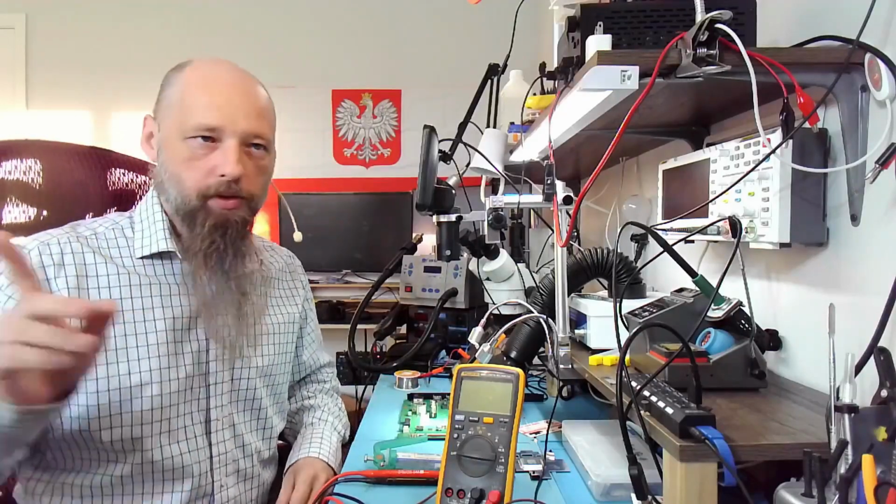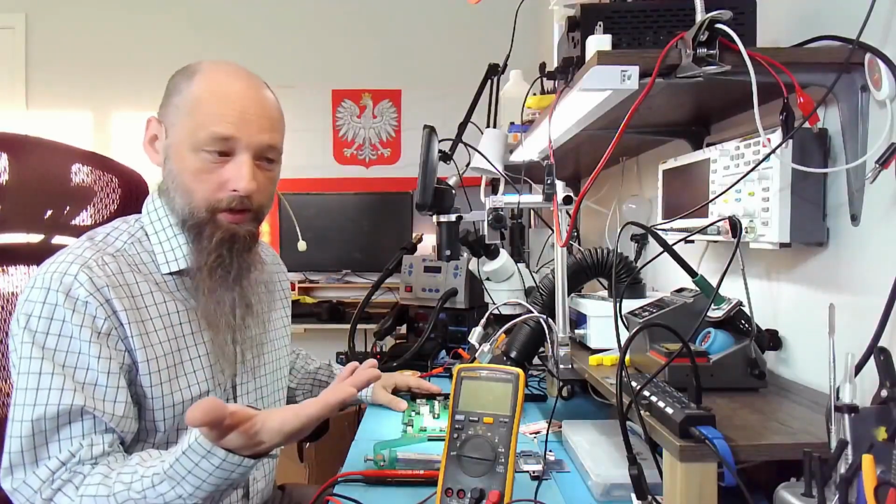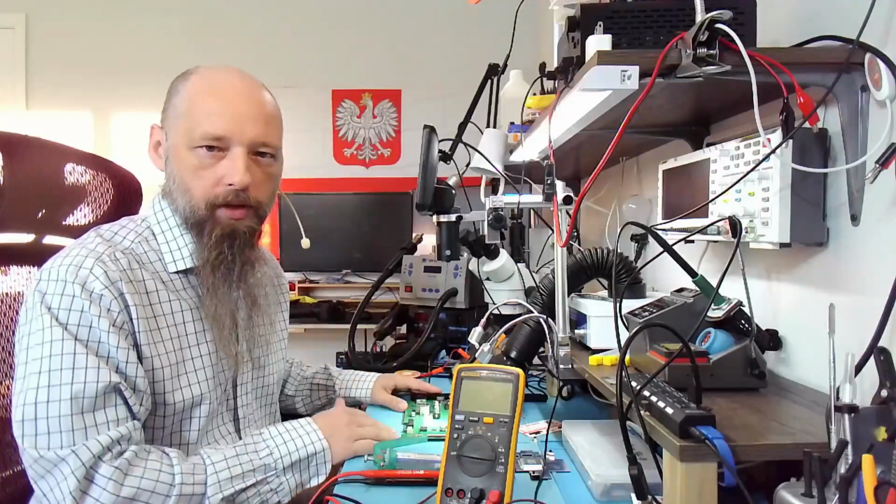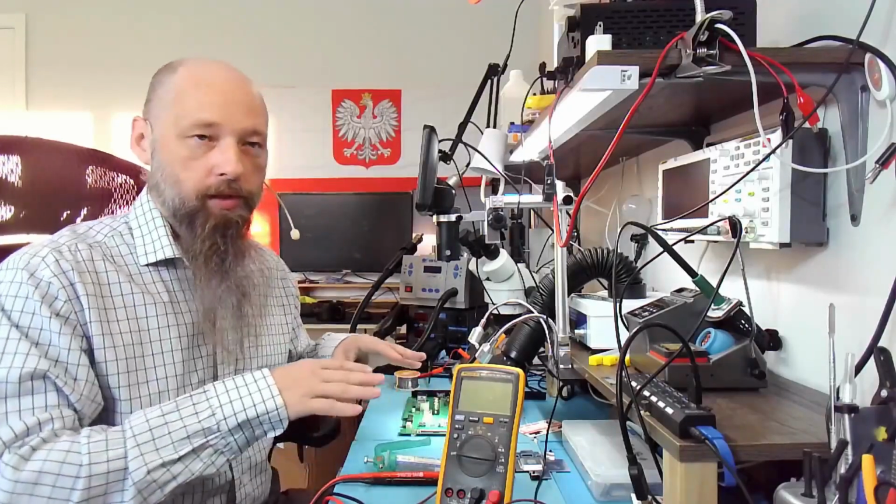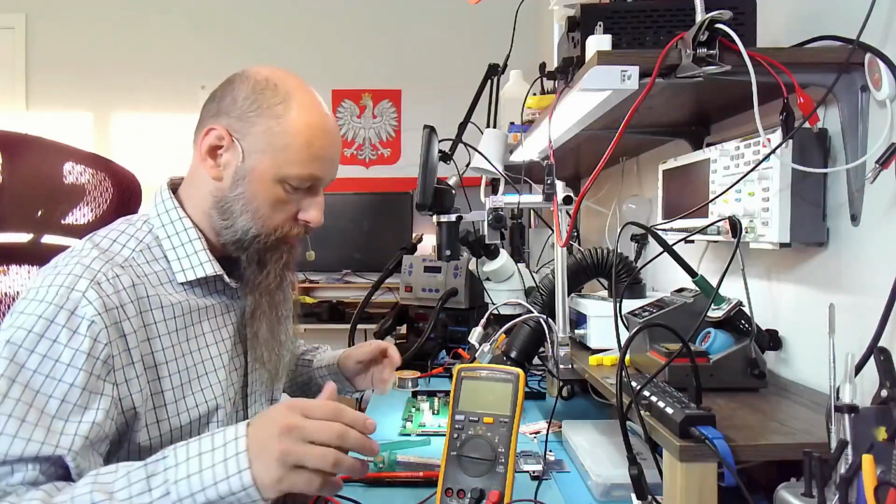So my next step was to replace the Bluetooth module, because the Bluetooth module you can get new for less than 10 bucks. The board, on the other hand, is closer to about 60 bucks. Still makes it super viable to repair, even if you just have to replace the entire motherboard, as long as the display is working, obviously.